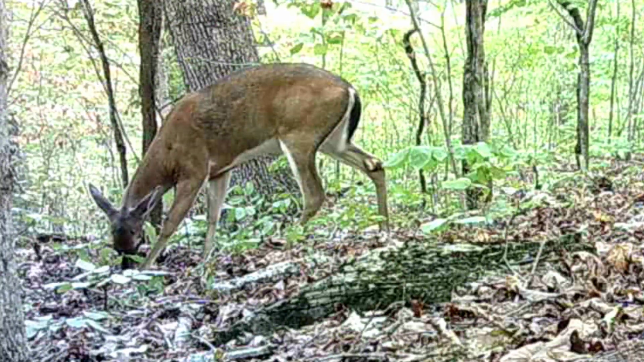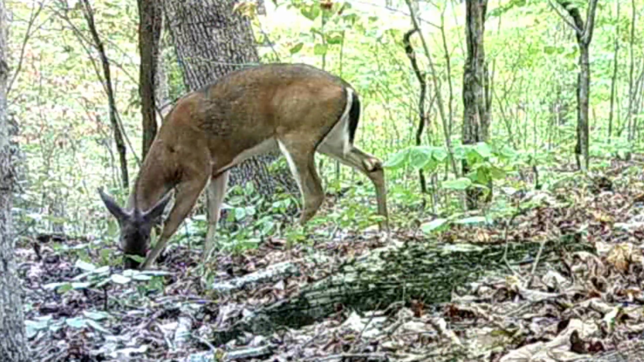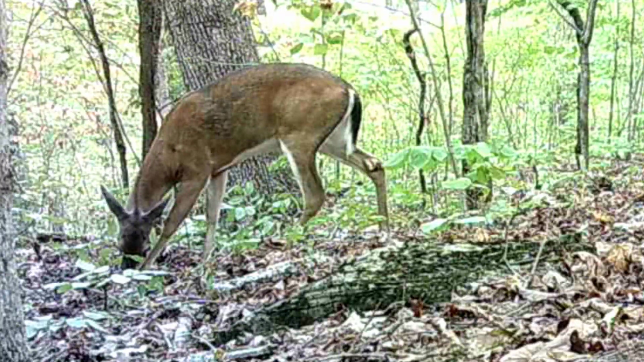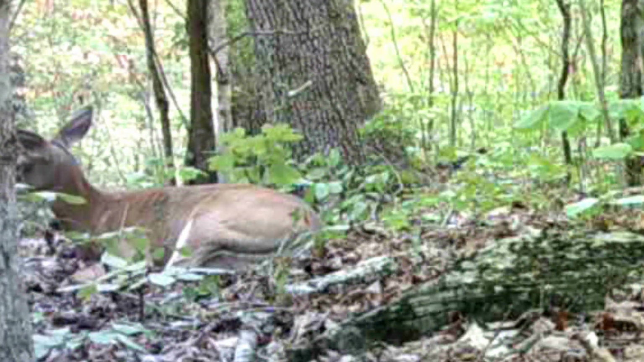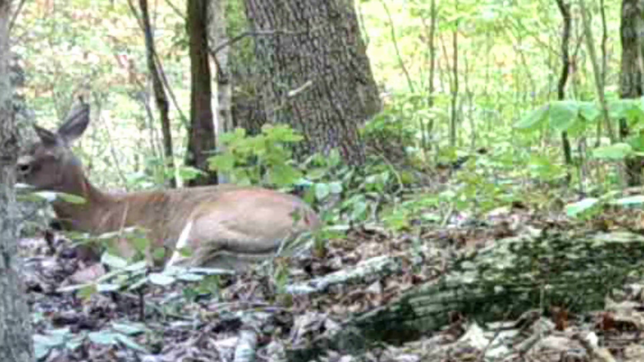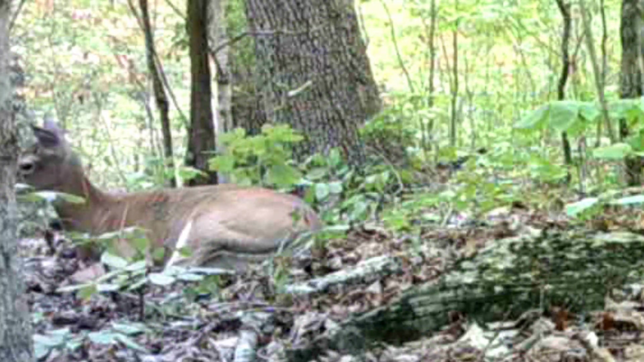But these deer, they browse for these acorns, what they can find of them. They're just getting good and started. And they get tired, and they just lay down. Just lay down, take it easy.